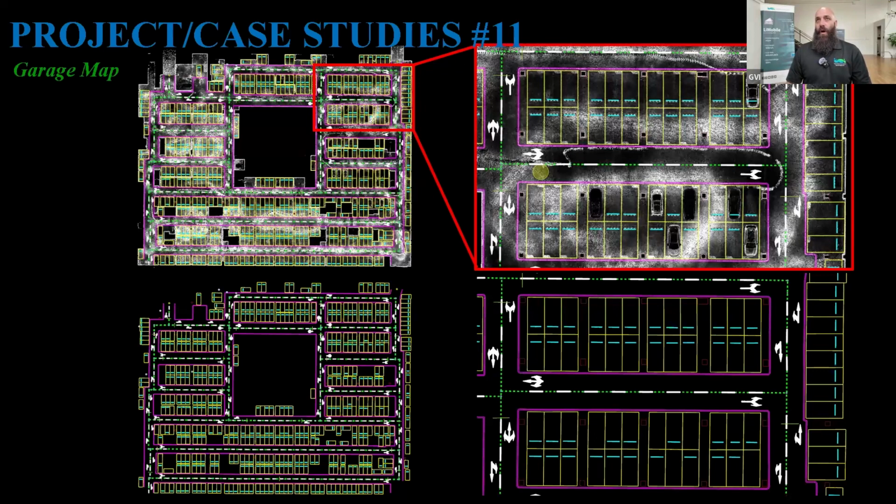This case is the garage map. In this specific use case, we utilized the M1. We were able to go through a garage, similar to what I showed earlier with the classification, and do the vectorization of the entirety of the garage, including the road markings. That way this can easily be put into something like Revit and utilized for real-world use cases, along with the accuracies, knowing what we see,